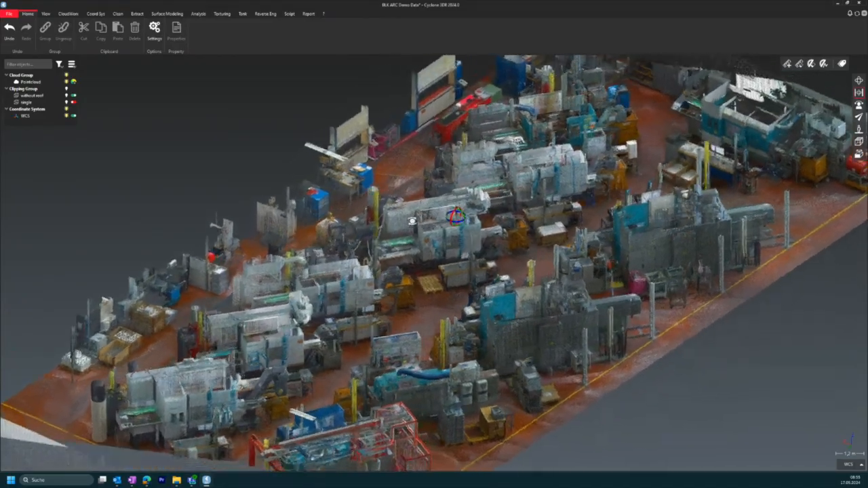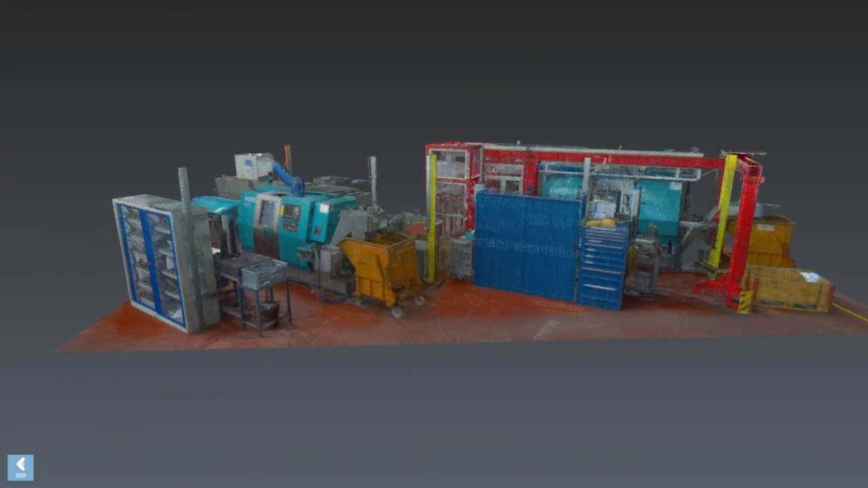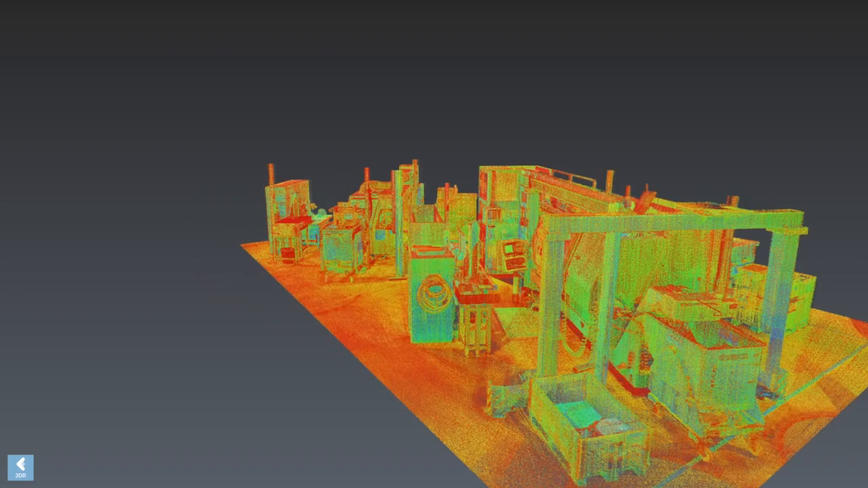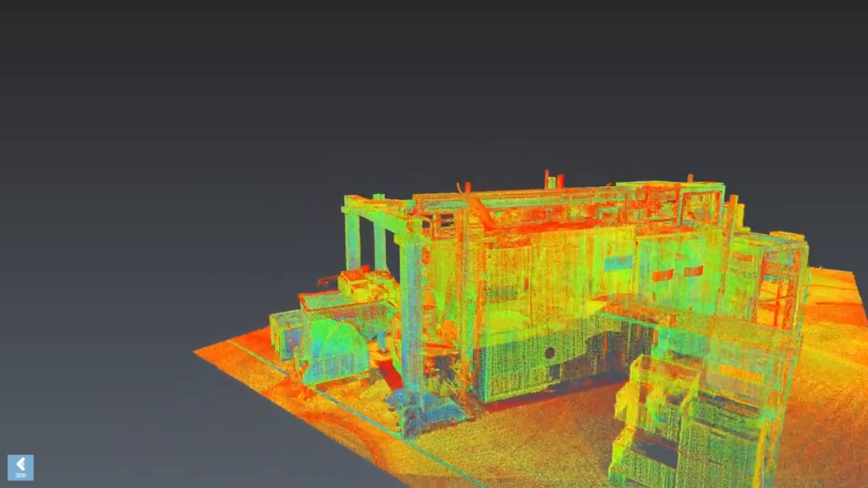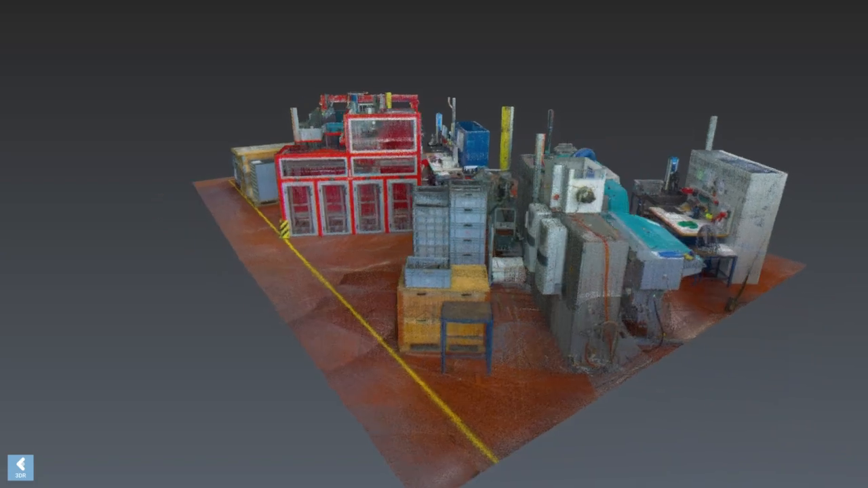export it to Cyclone 3DR, do the point cloud cleaning, do the noise reduction, do the meshing, do the modeling, or you can also, of course, do the CloudWorks part, where you do your work, for example, in applications like Revit or BricsCAD from Hexagon.